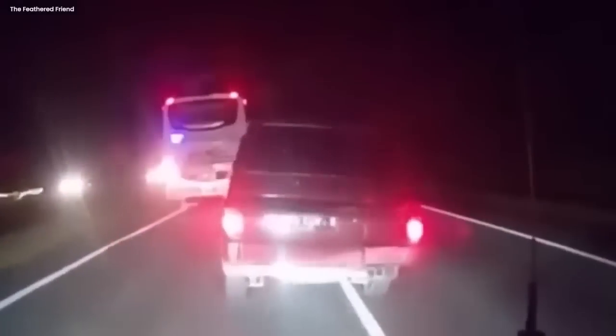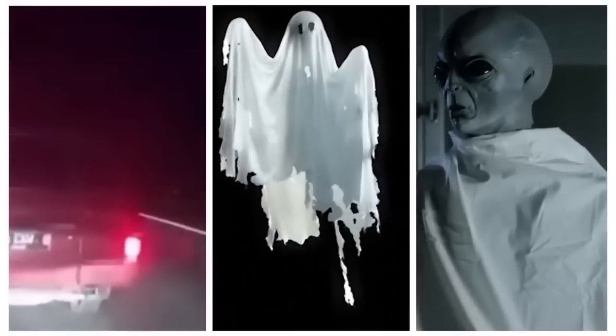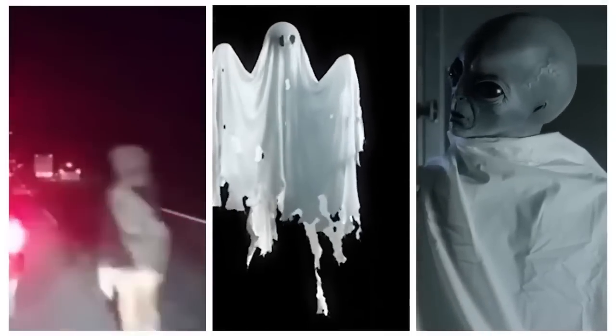Roadside hauntings. The video discusses a mysterious figure captured in the middle of the road at night, and it is so strange to look at that it will chill you to the bone. The car in front of the person filming had to swerve to avoid the figure, but what supposedly was this creature? Some people think it looks like a ghost, while others wonder if it could be an alien.